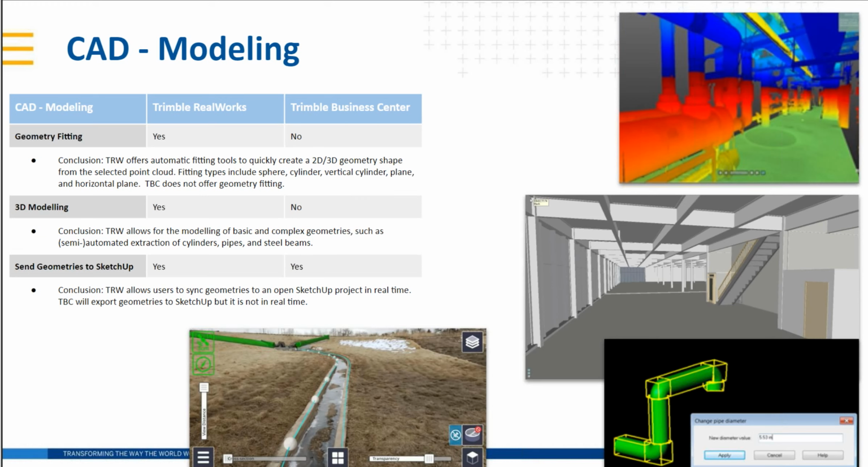I think that's it. Yeah, you can model just about anything you would like inside of RealWorks. We have all the primitive shapes and a number of tools for editing those. Some tools, not all tools, have libraries. So such as the steel beam modeling tool allows you to select from different libraries to choose the proper shape for the objects that you want to model. And some of the automated tools for cylinder extraction really speed things up.